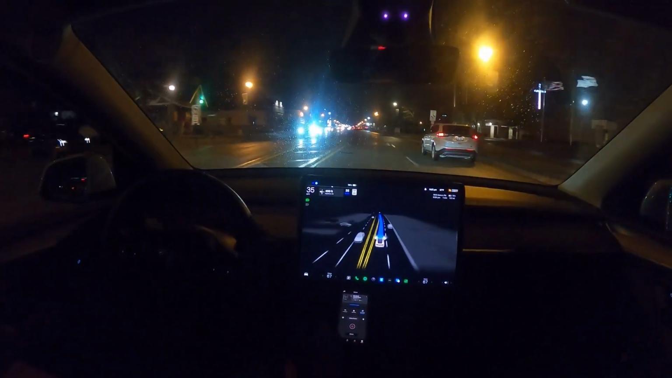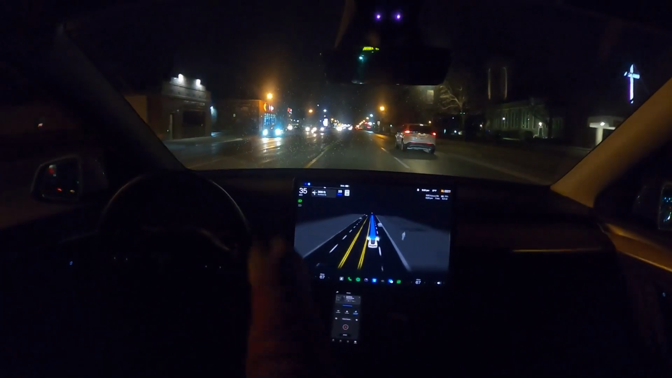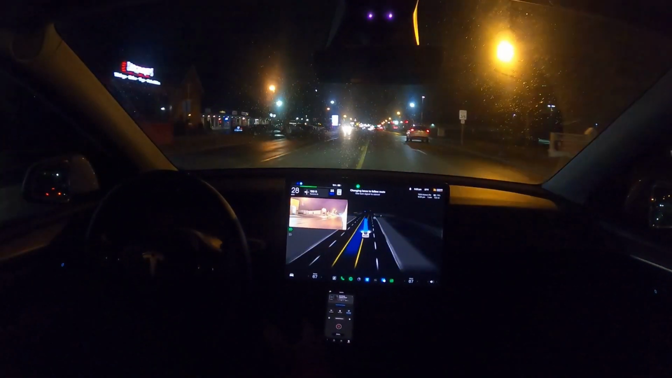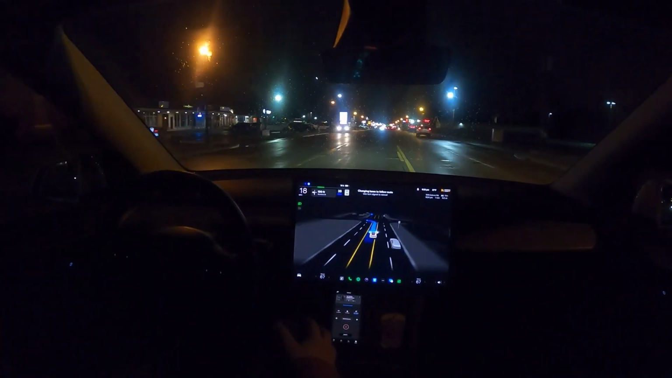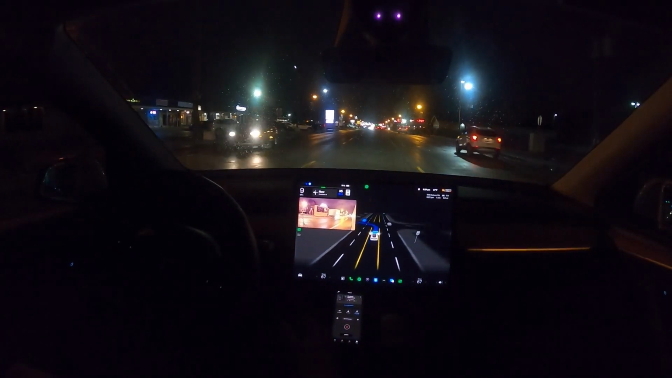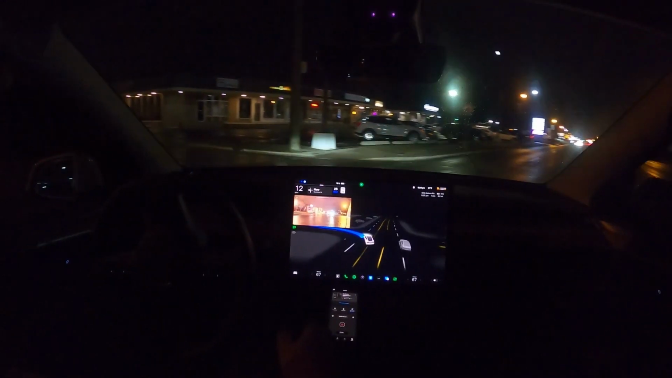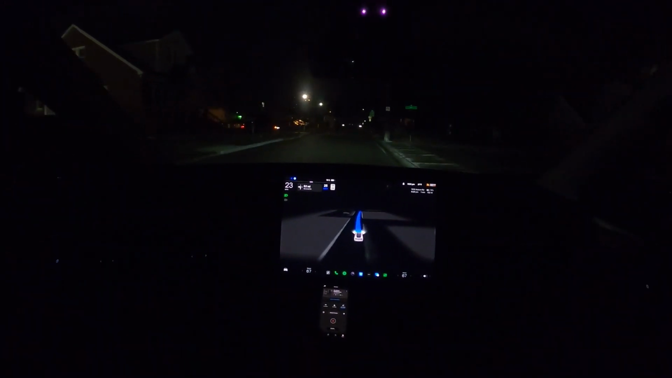Okay, into downtown Utica, our turn is right here. It needs to get in. Still has a little bit of hesitancy getting in. Actually, let me take that back. It got in exactly where it needed to. Just a tad bit of hard braking, but still good. And so far, did that beautifully. A little bit of a bumpy road, but not the car's fault.